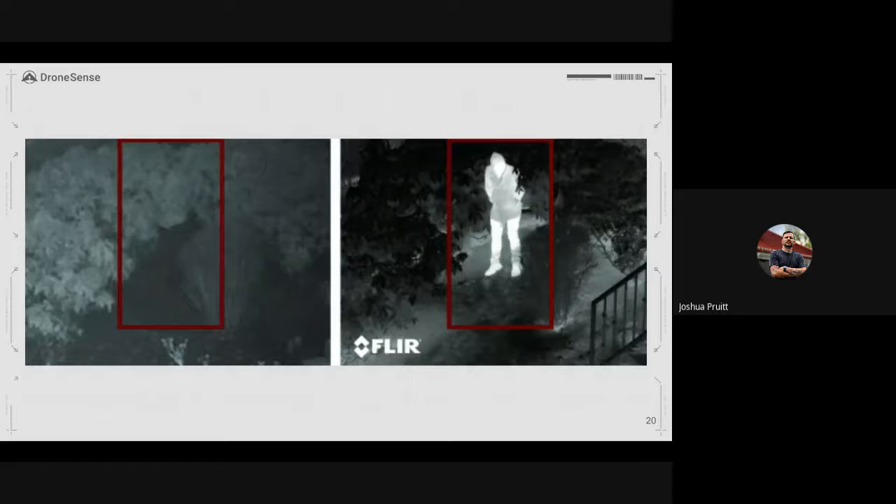Thermal blindness is when we set our isotherms in a temperature range because we think we're going to pick an item or an object or a person out of a background. But one thing to understand about these thermal sensors is they cannot see through glass, they cannot see through concrete, they cannot see through skin. Skin being the key here. They are measuring temperature at the surface of our skin.